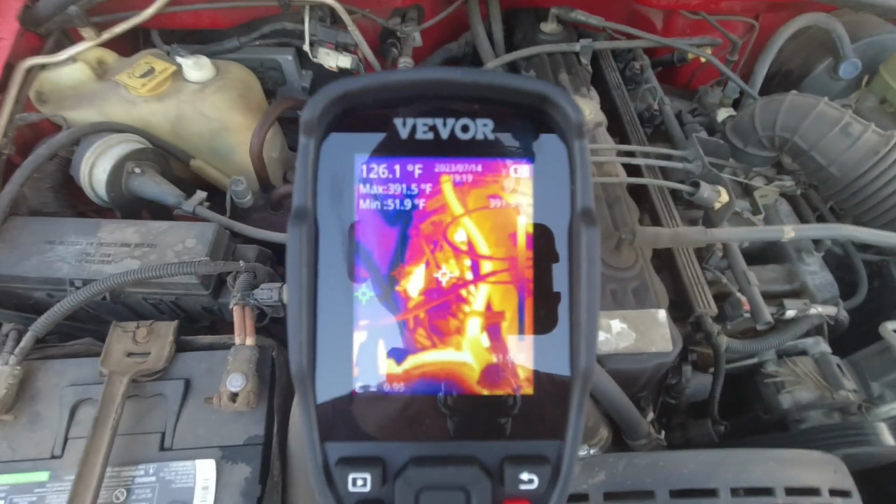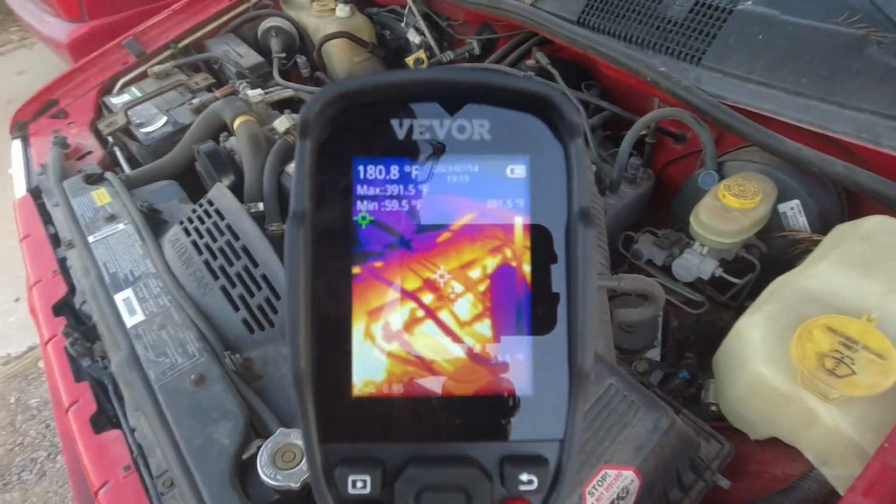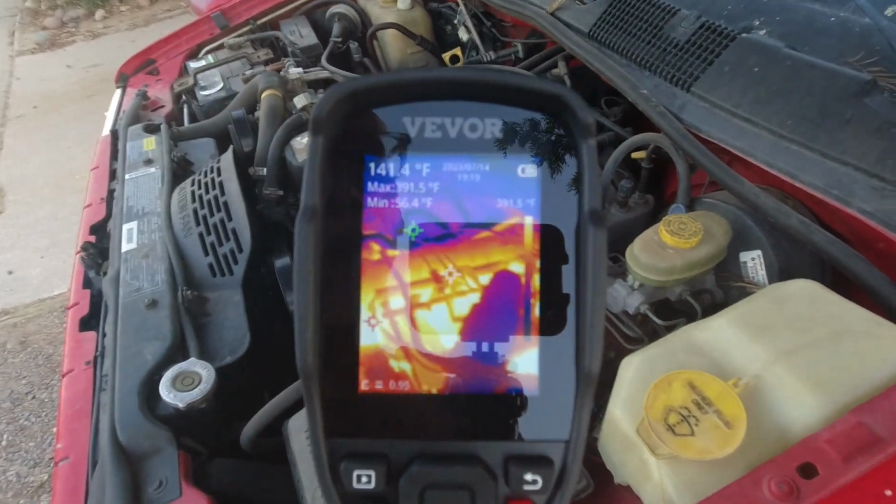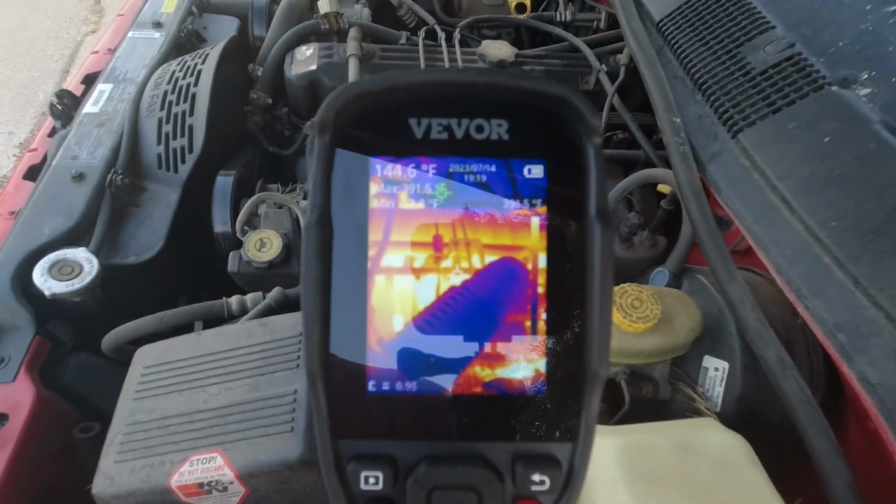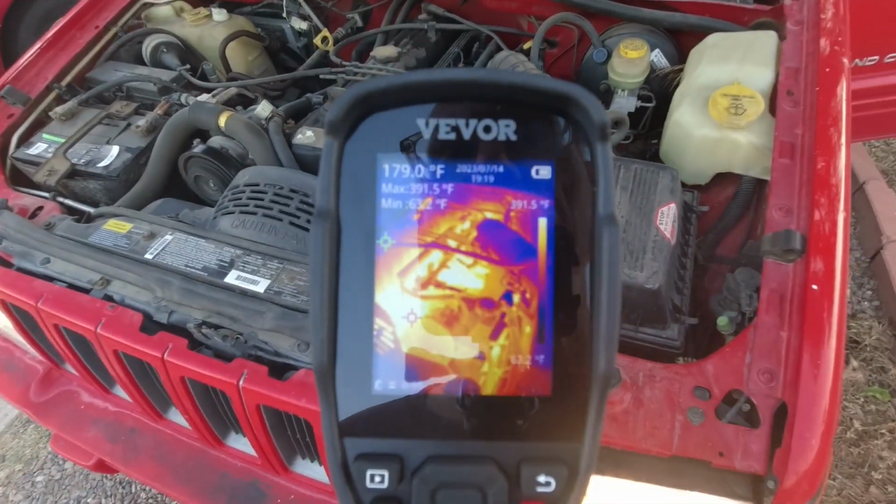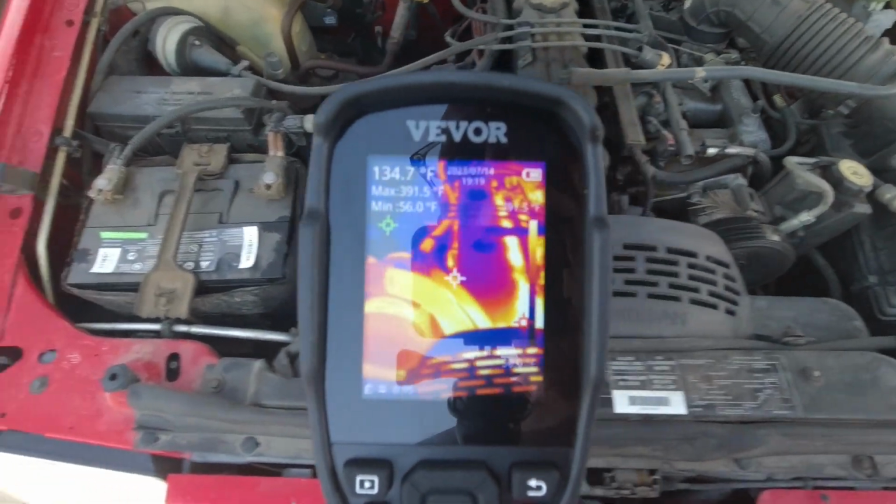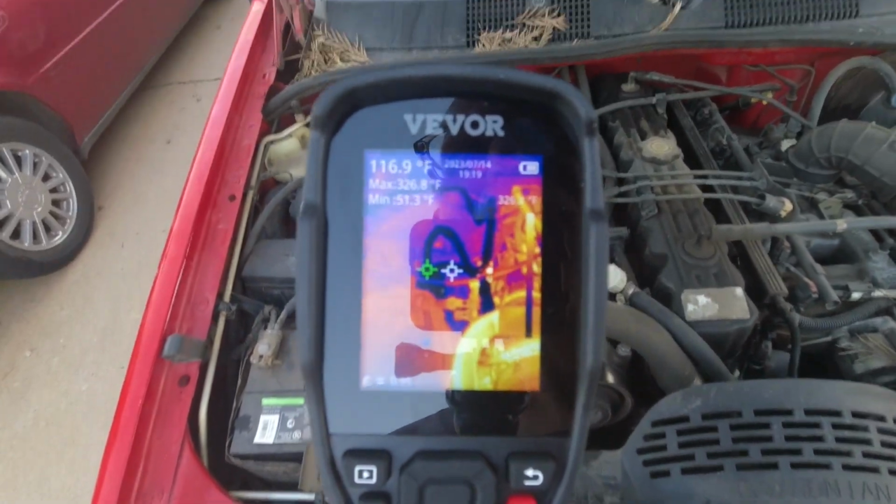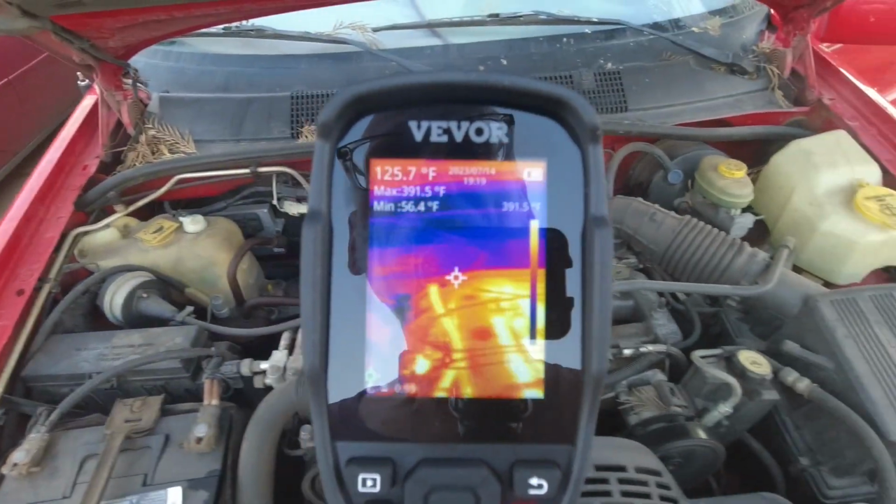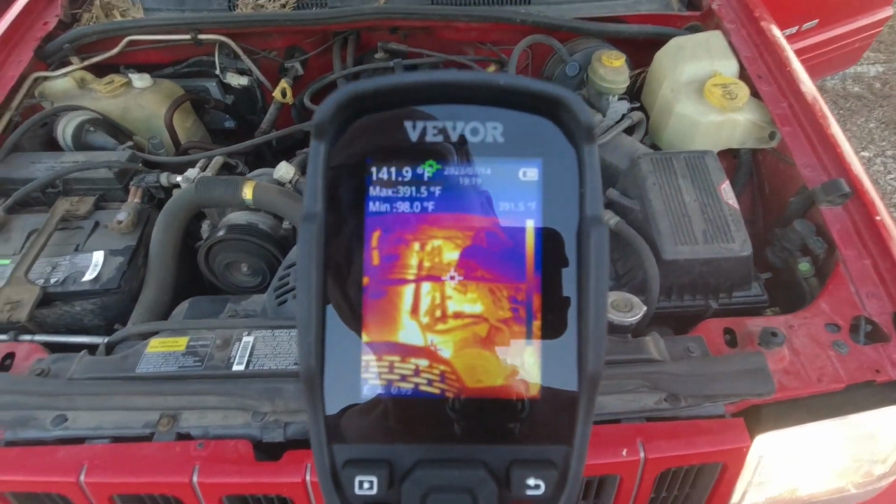They're really cold. And we have the exhaust and intake manifold. Oh God, it's hot out here. Exhaust and intake manifold over on this side. And that's pretty much what it looks like when you're looking at a running engine. Hope that gives you all a pretty good idea of what you can expect from this if you're using it for automotive work.